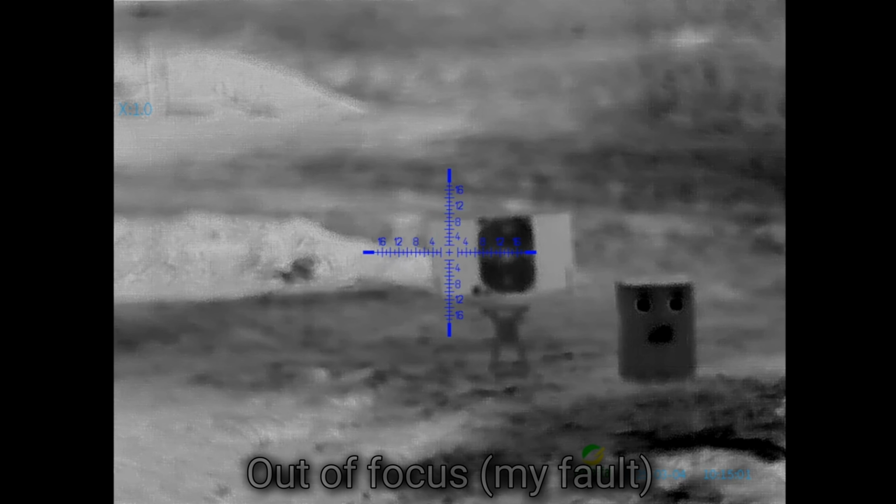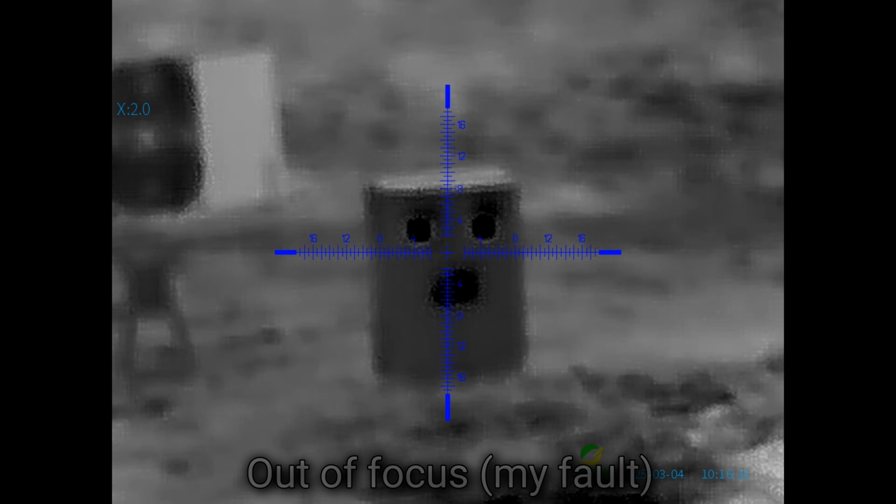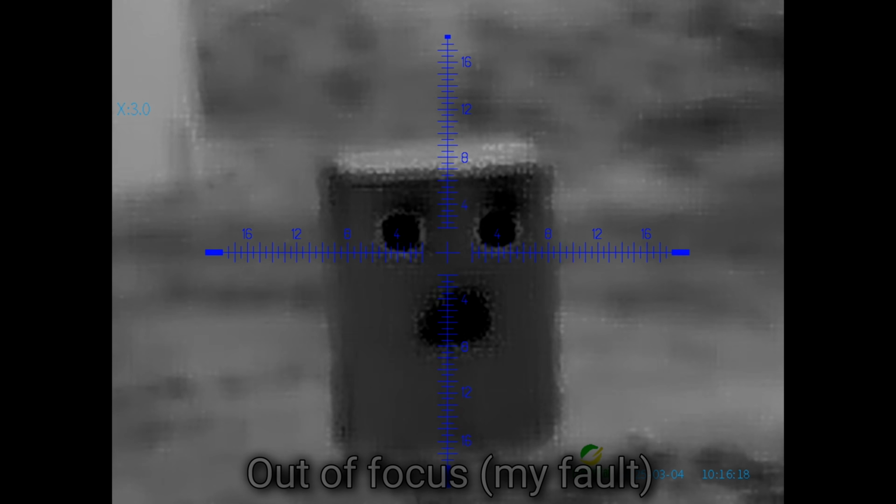So if I had discovered how to focus it when I was trying to sight it in here, I probably could have still seen those dots on my non-heated target there at 50 yards and done a little 50-yard zero, provided that I had a regular scope or spotting scope or whatever to see the holes, or just go down and check it. But again, the main purpose is the heat signals. So now that I got these down here, we should be able to see them pretty good. It looks like a face.